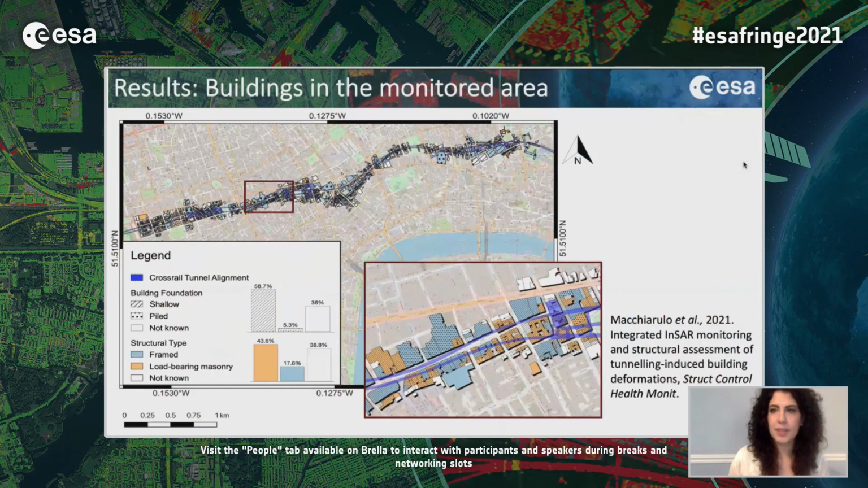So here we can see the buildings in the monitoring area. The monitoring area was a case study of high interest for us because it was extremely rich in buildings with different characteristics in terms of both construction material and types of foundations. And why was it interesting? Because we were able to use the output from the InSAR-based damage assessment to infer relationships between the building characteristics and the building response to the tunneling. If anyone is interested in more details about this part, more results are available in our paper.